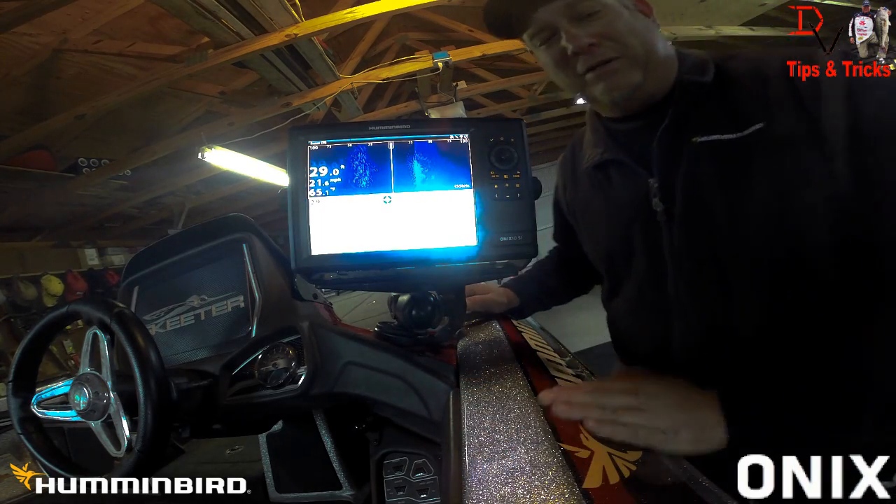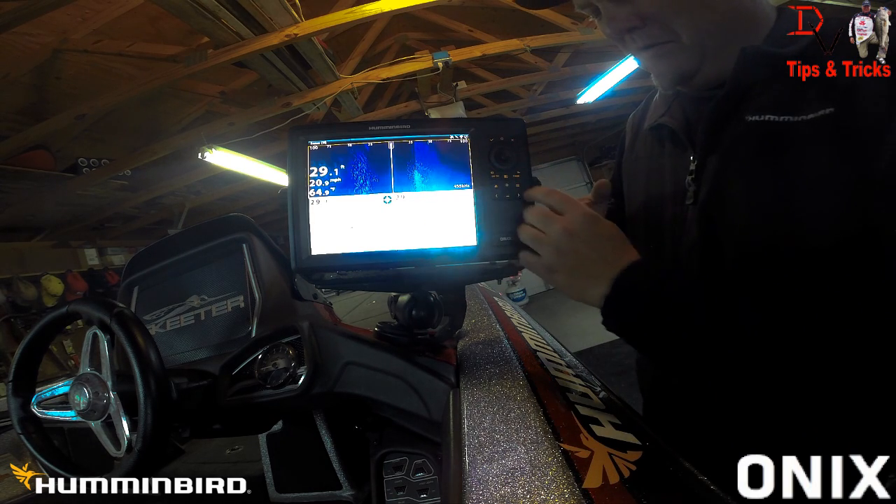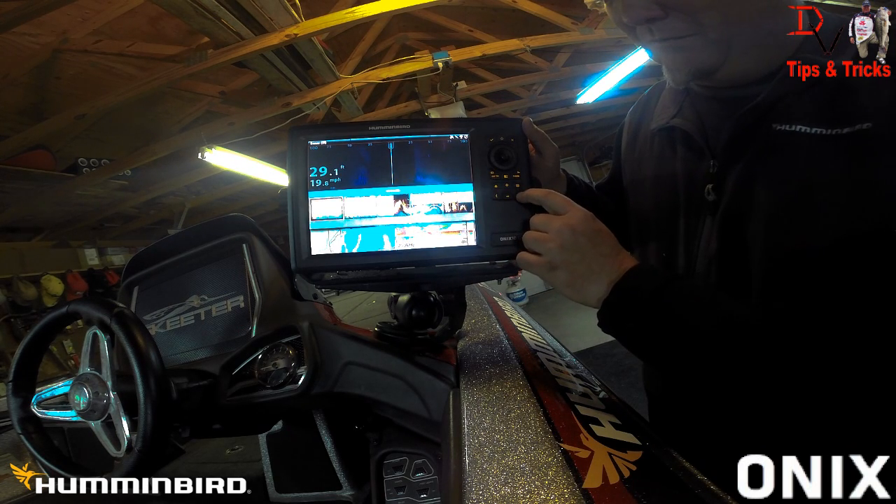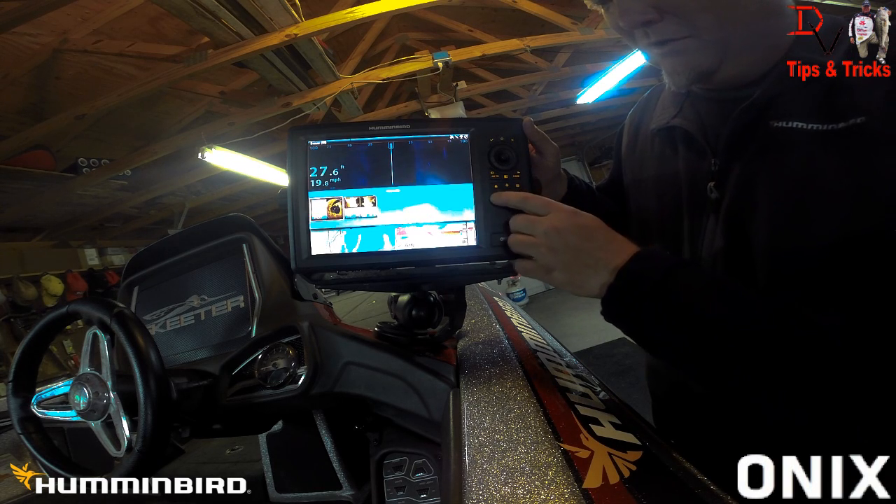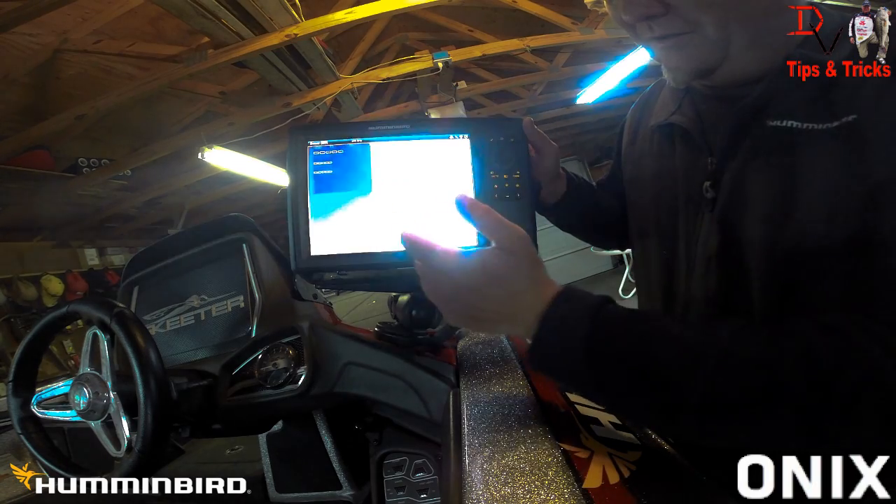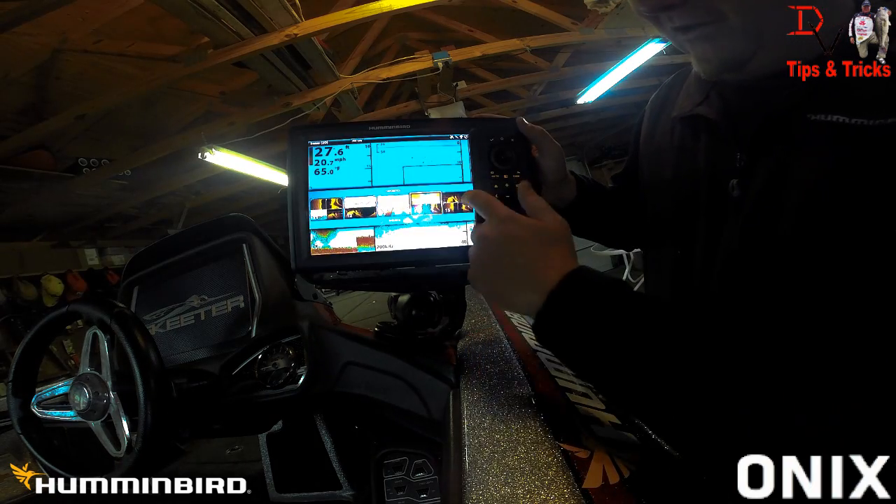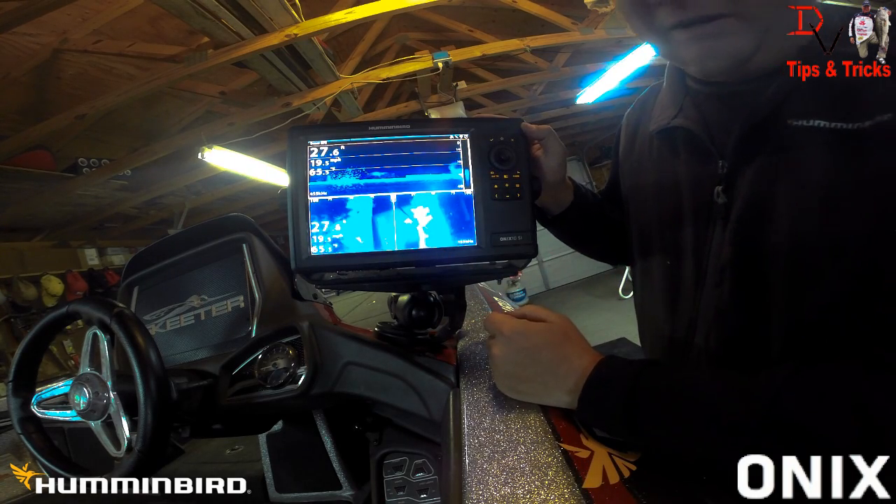But the thing that I wanted to share with you all that I learned was with these buttons down here, the right and left arrow, anytime we hit that, we come up with our new views here, and we can scroll through them with a button if you had a non-touch version. But say you're on number 13 here, our 2D sonar with our zoom mode, and say that's a zoom view you used a lot, and you wanted to use this as your next favorite.